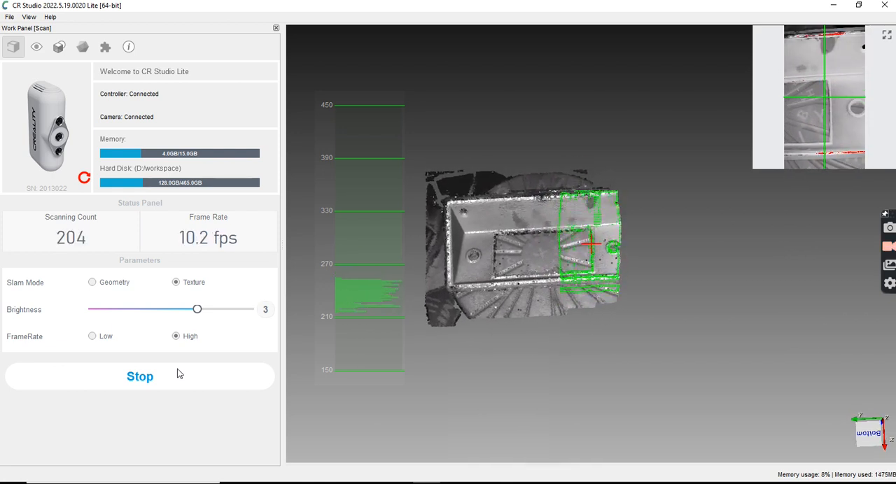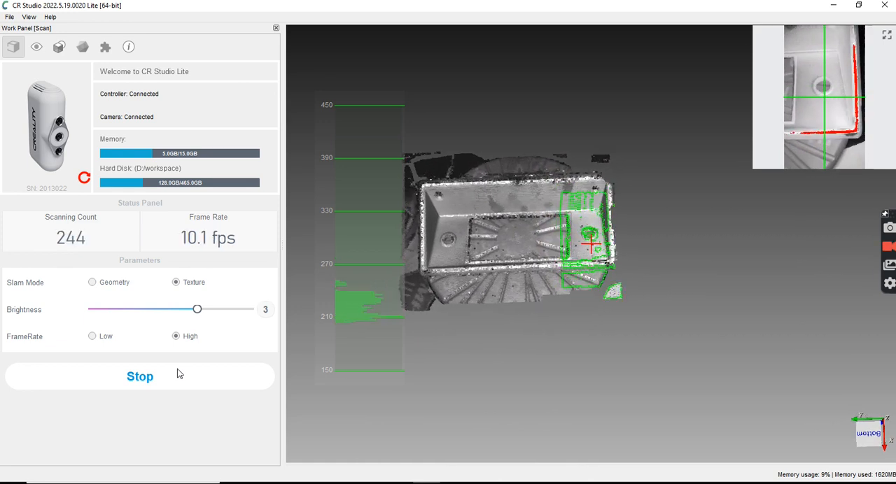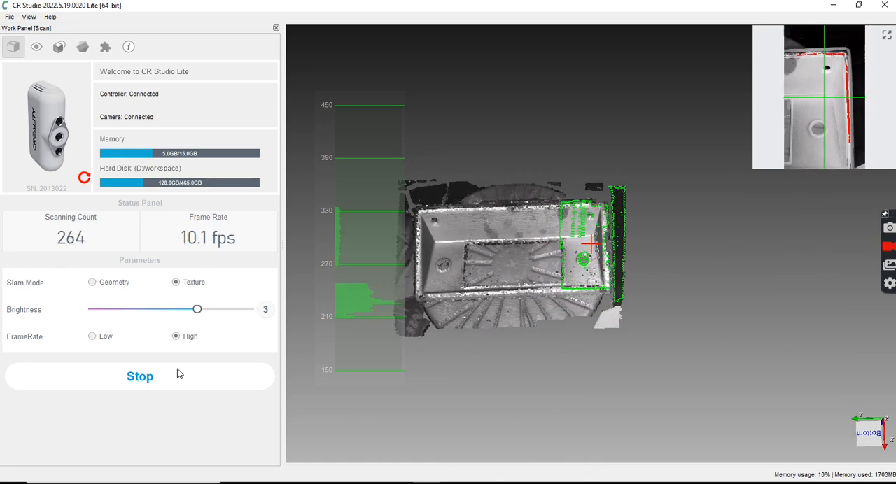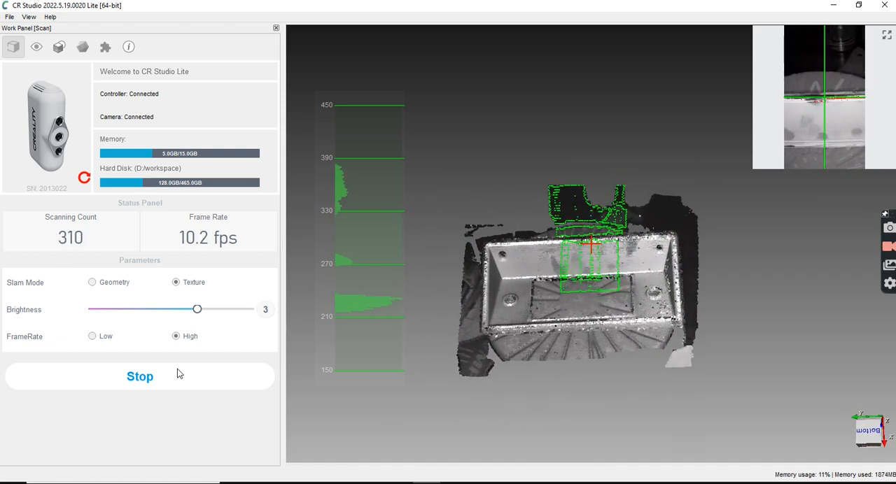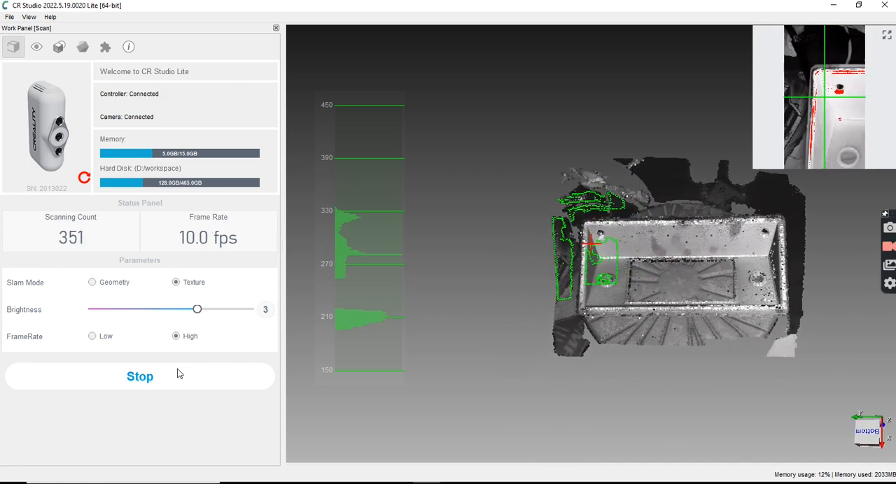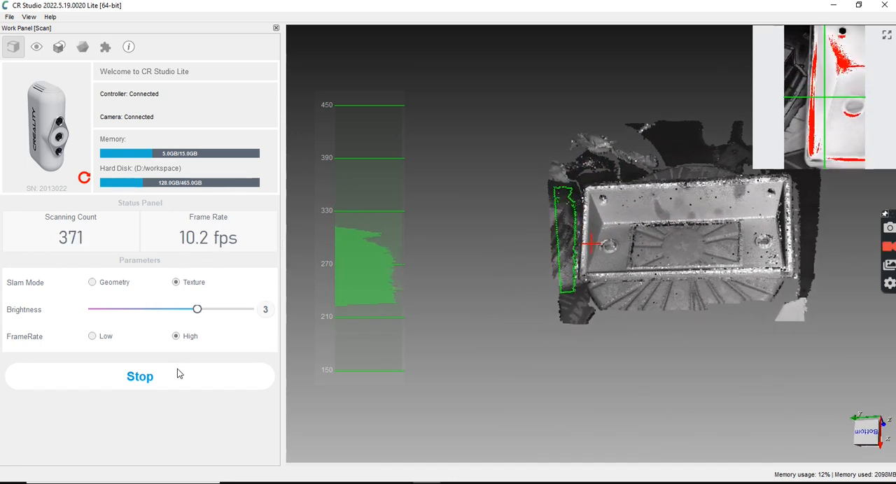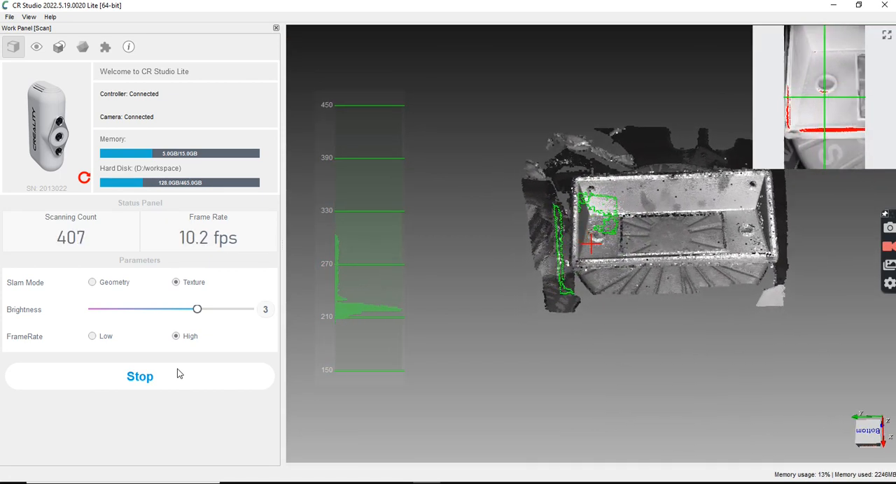Not very hard for this scanner to do. I am using the turntable for just basically background noise. Come around the side. Get in that groove. Not lost tracking, but it said it should pick up.